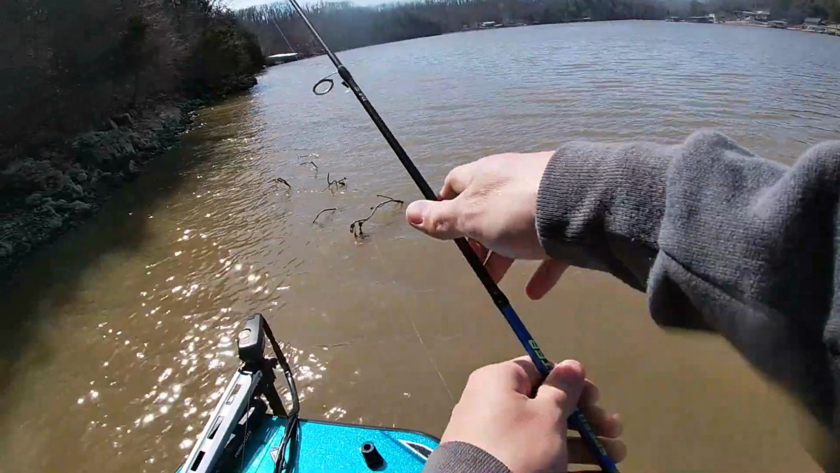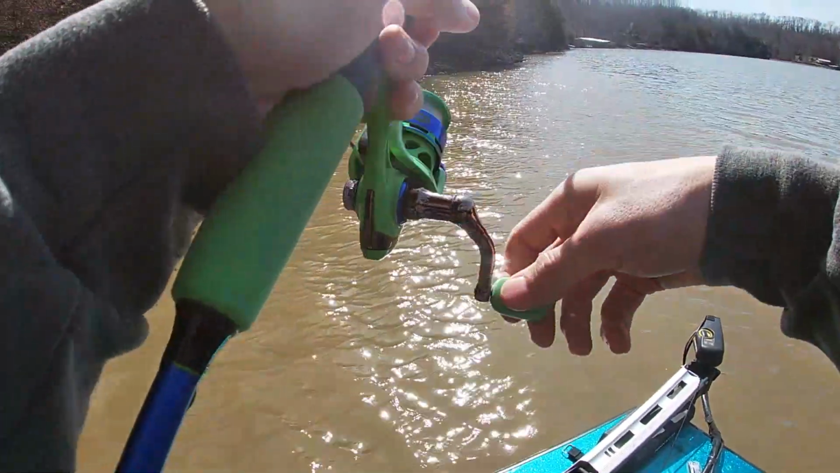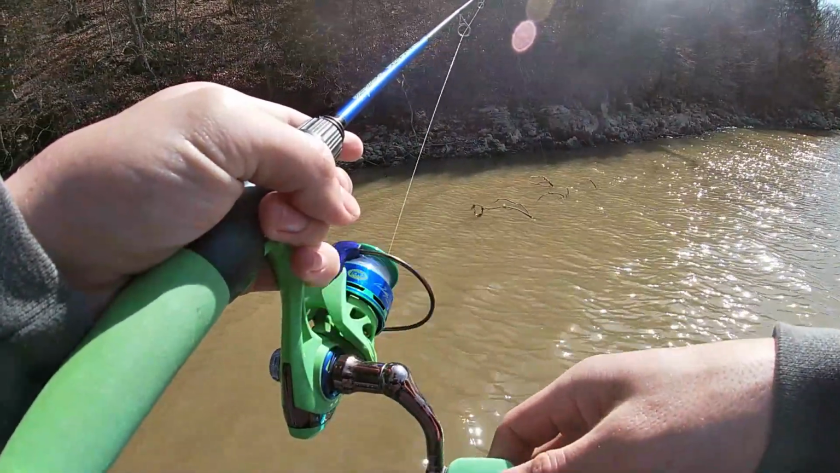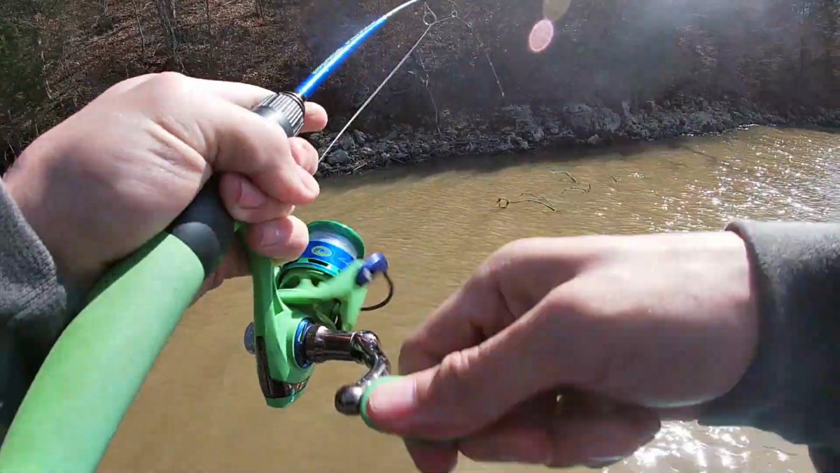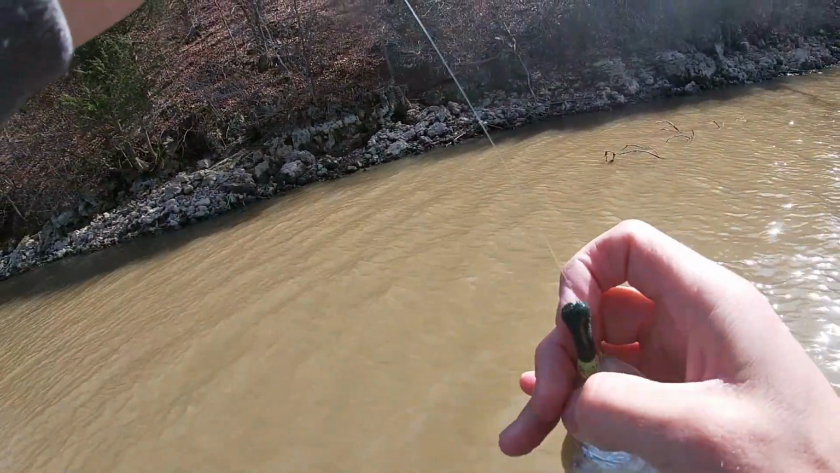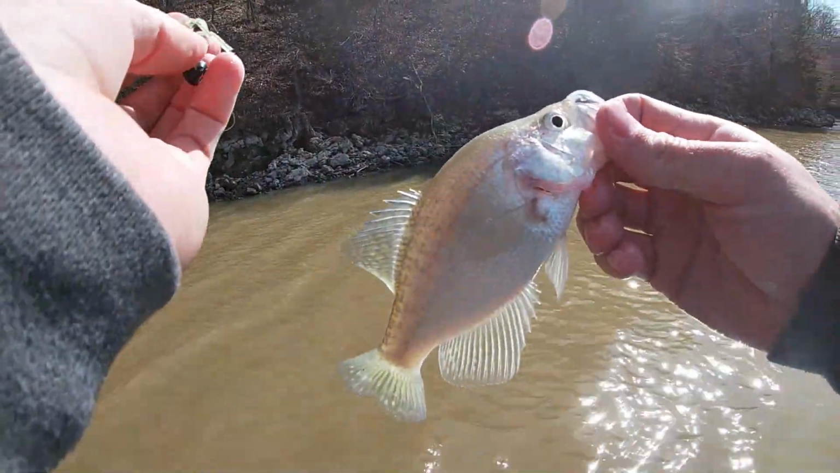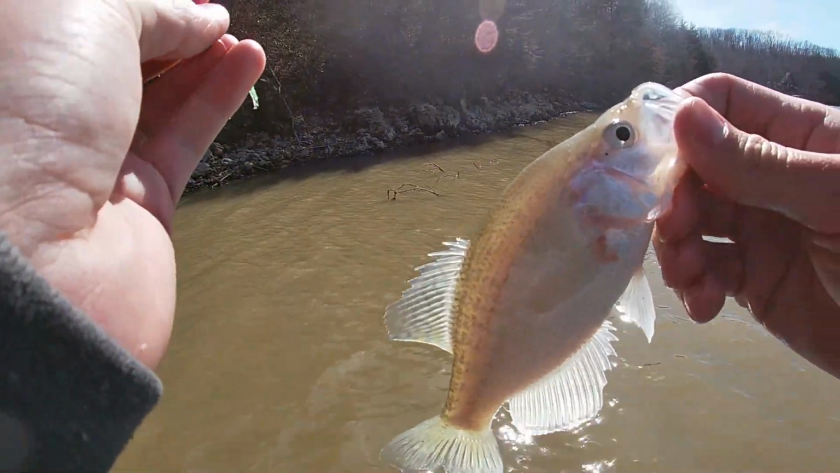Get him right back in that muddy old water. Another really tiny one. We're going to probably move piles here and see if we can find some bigger crappie, because these guys are fun and all, but I'd like to get something a little more substantial than that.